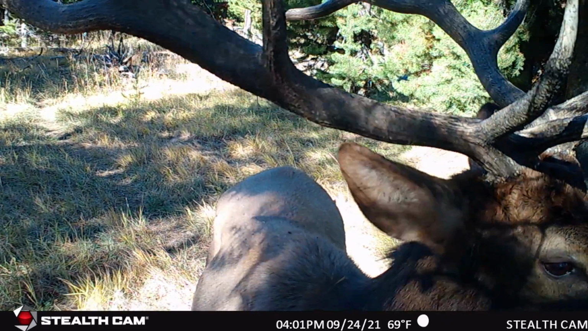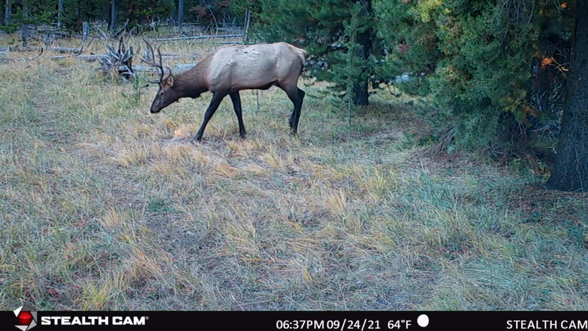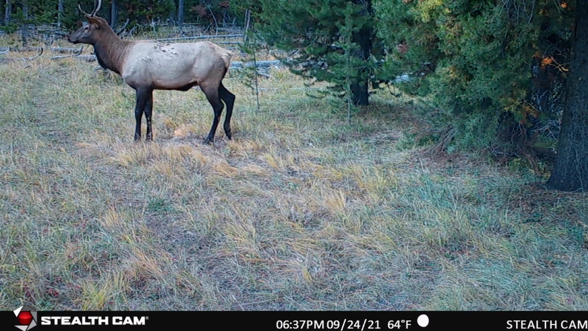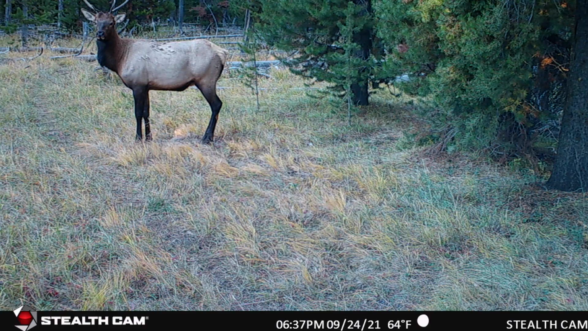Cool footage, real close to the camera. It's just a really nice bull for this area that gets heavily pressured. A little bit later that day, we have another nice little raghorn coming in, and he's out there looking for some love. So this little raghorn, who knows, I'm sure he added his genes to the pool this year, but he's looking for some love here.